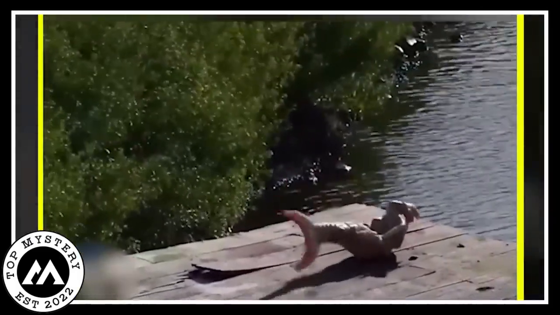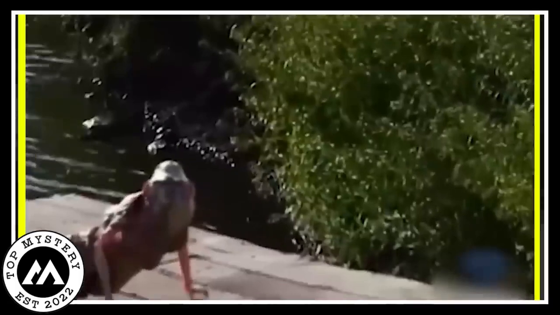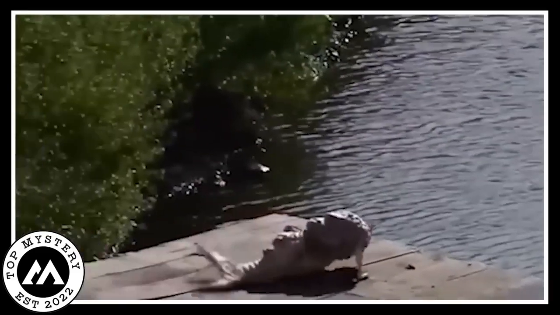But it was stuck on the dry dock and really wanted to go back into the water. The wood under the mermaid made lots of creaky sounds as it tried its best to slide back into the water. The mermaid looked super determined and kind of sad with its tail flopping on the dry wood. Every time it pushed, the old dock made noises like it was talking too.